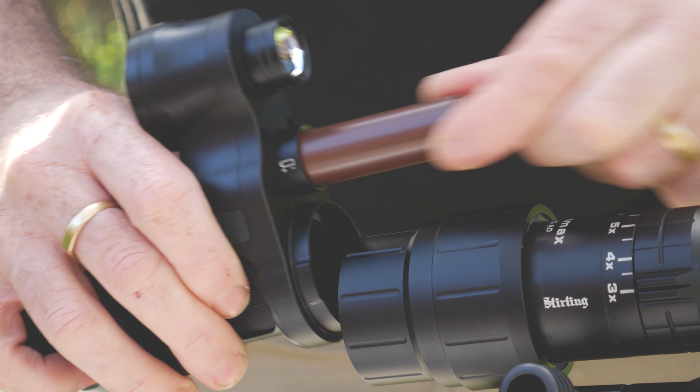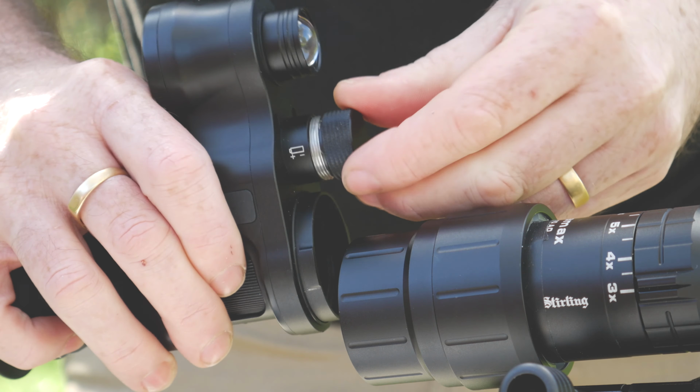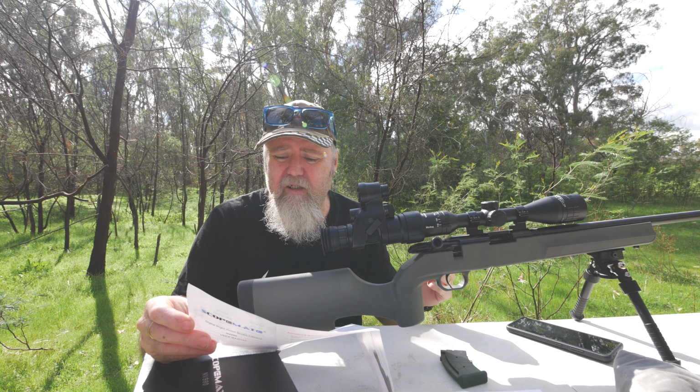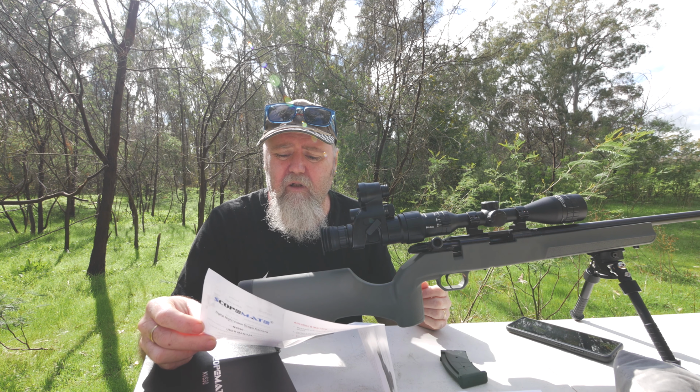It runs on a single 18650 battery. It uses a micro SD card, maximum 256 gigabyte. It says application is day and night hunting, fishing, security. It also has 12 languages in the menu.